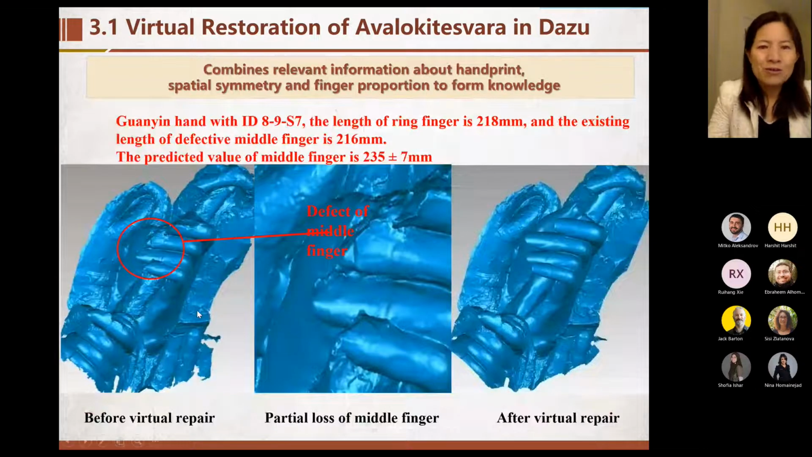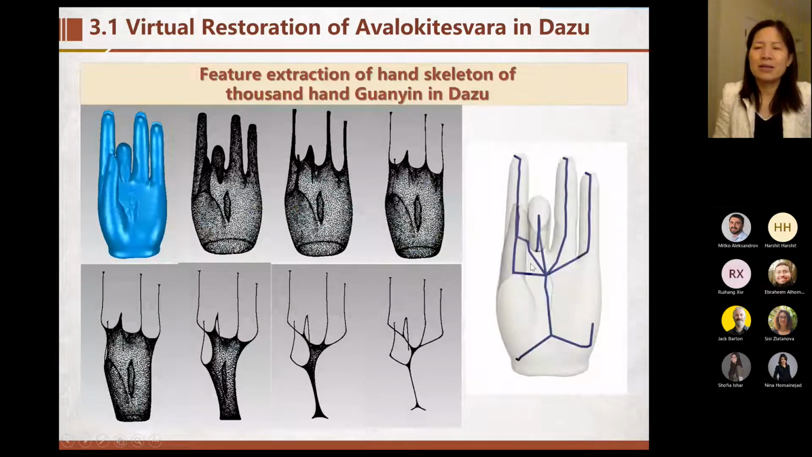For example, this finger, maybe we can just get the length of this finger, and then we can get the length and the shapes of the broken hands. So this is the feature extraction of the solid hand of the Guanyin Dazu.